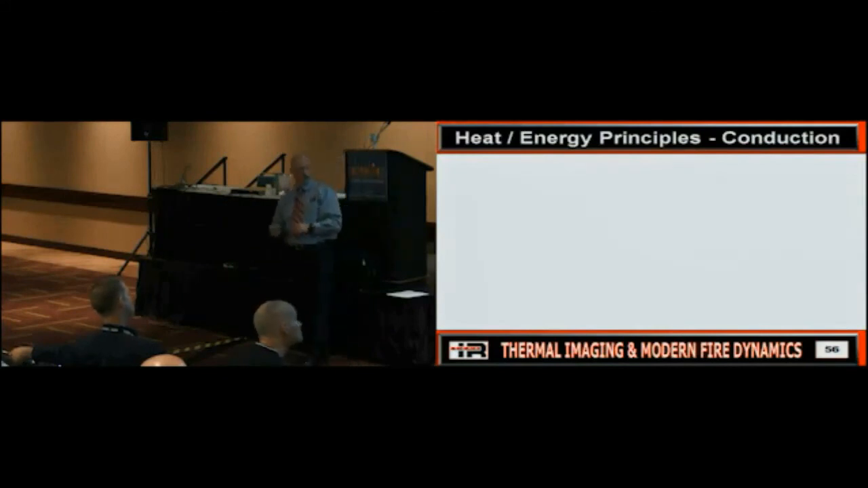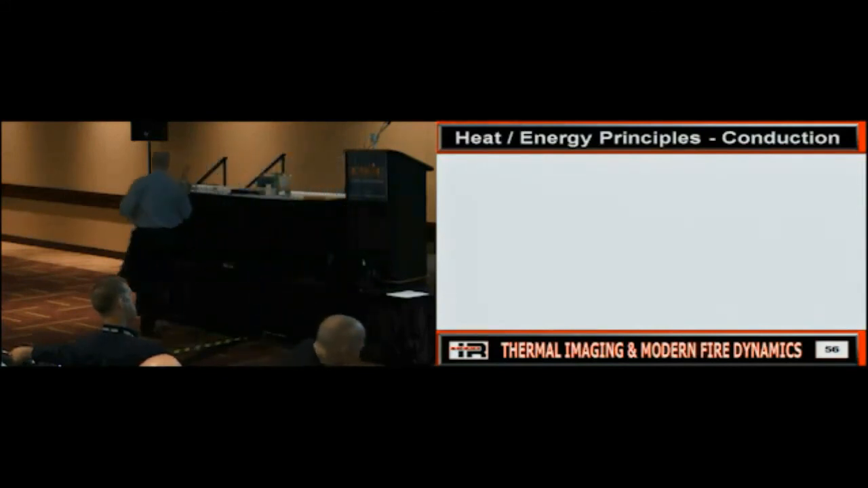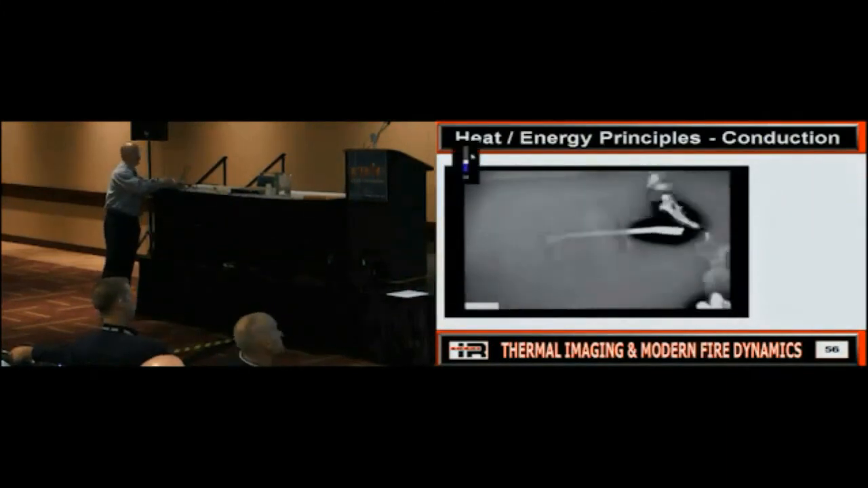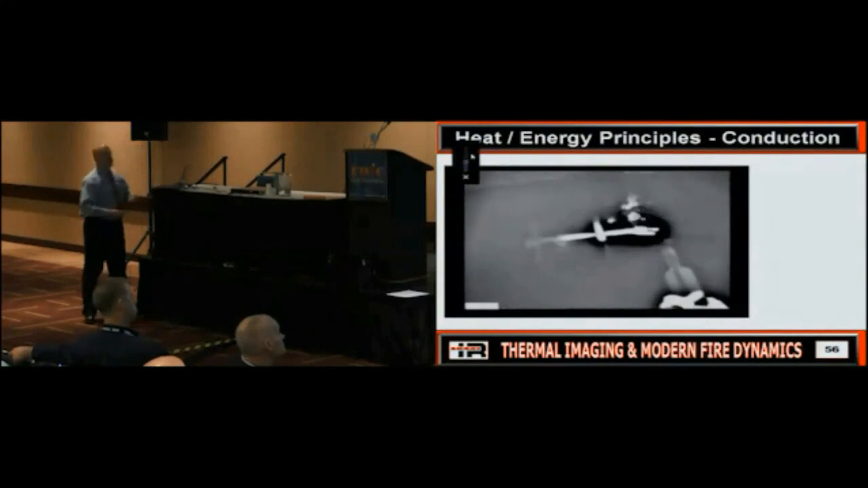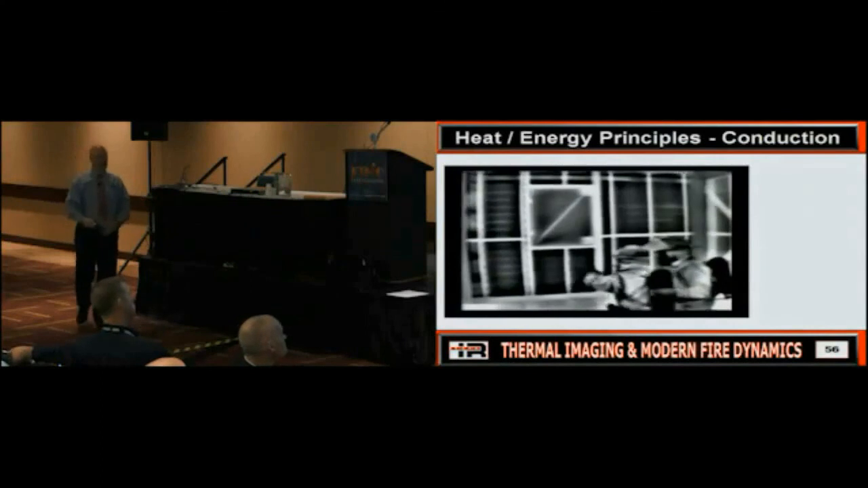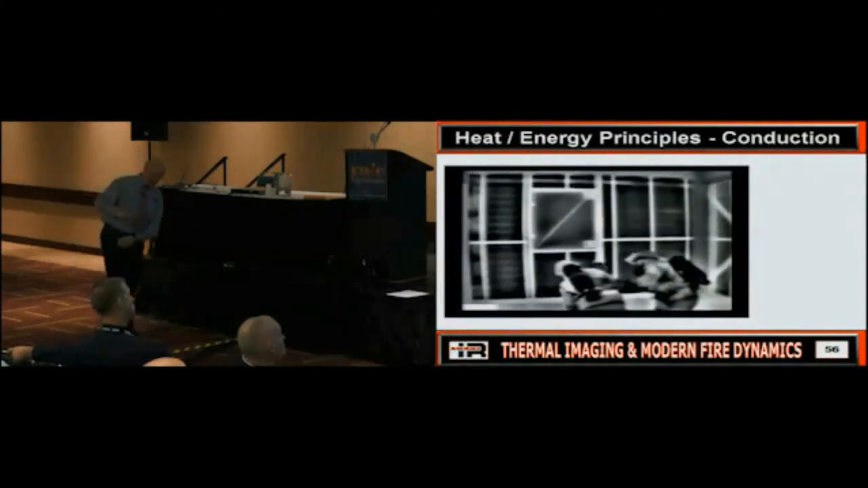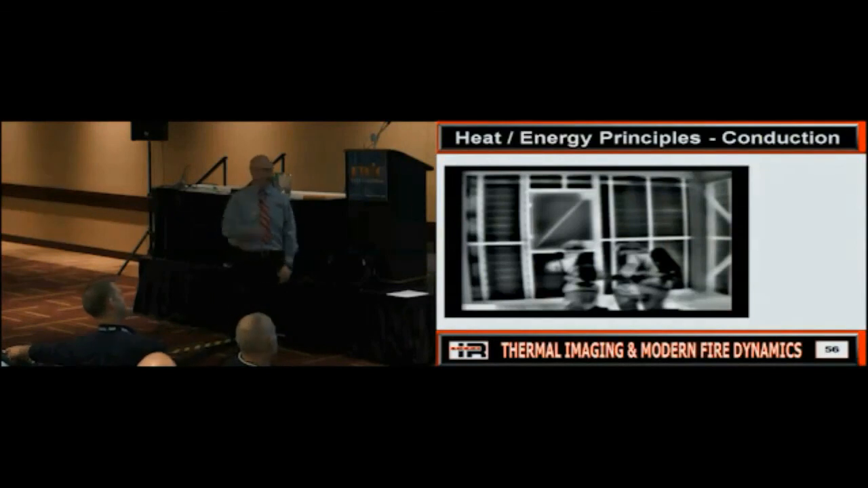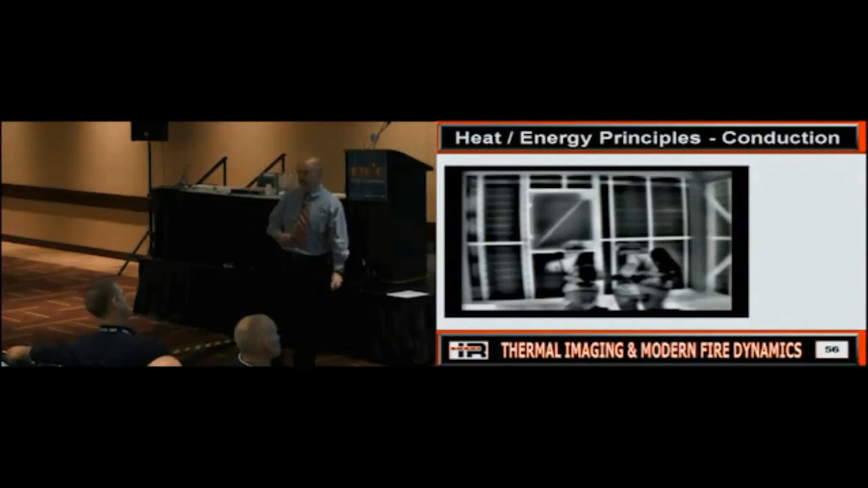So let's look at our conduction. I may have to do something like this. Conduction, right? We're moving heat or energy through a solid surface, right? So somebody tell me where the fire's at in this scenario. Is it in this room? Is it in an adjacent room? Okay. Look at the floor. It's white. Where's the most heat? Below us.